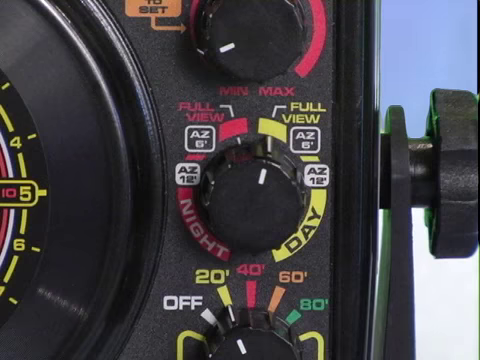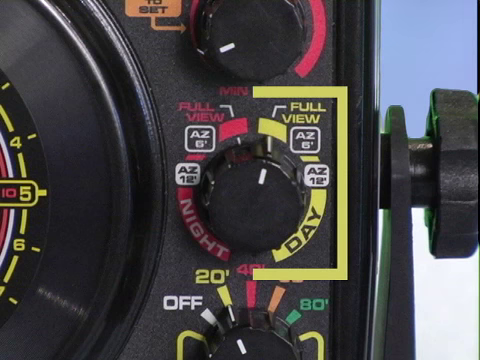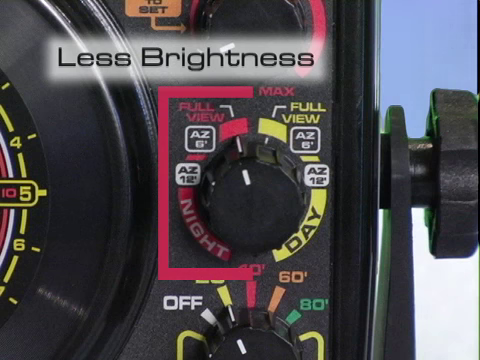The FL-20's mode control operates the unit's day and night modes and controls the auto zoom feature. The 3 selections on the right or yellow side operate the flasher unit in the day mode, where the flasher's display is set to full brightness for maximum daylight visibility. The 3 selections to the left or red side set the flasher unit into night mode display. In this mode, the flasher display brightness is reduced for more comfortable viewing at night or in low light conditions.